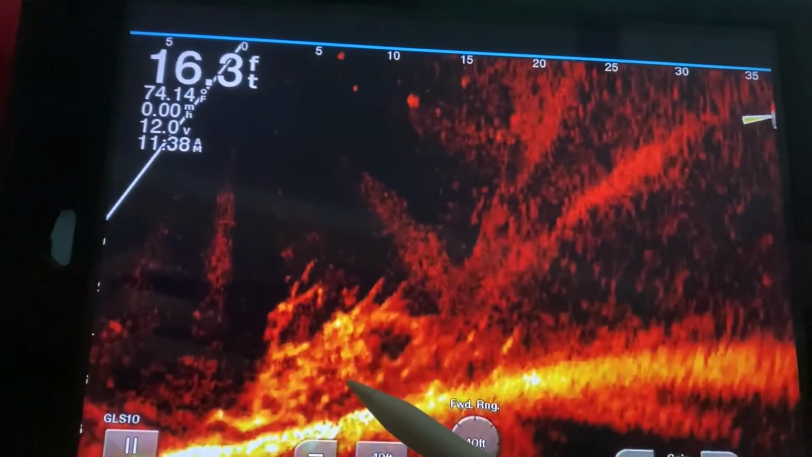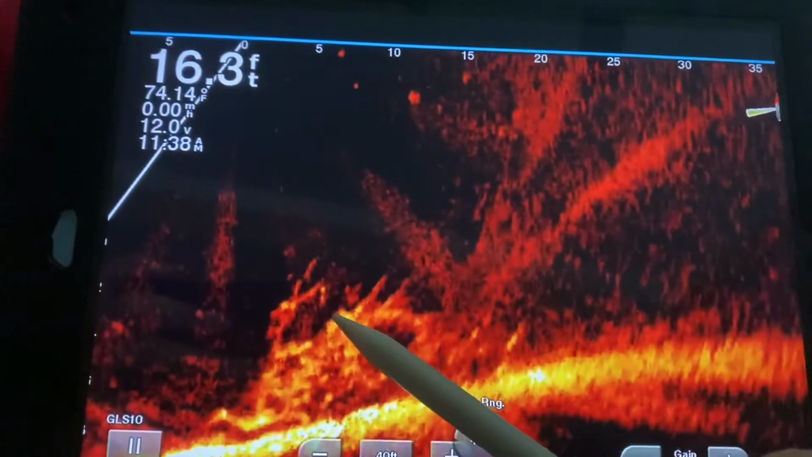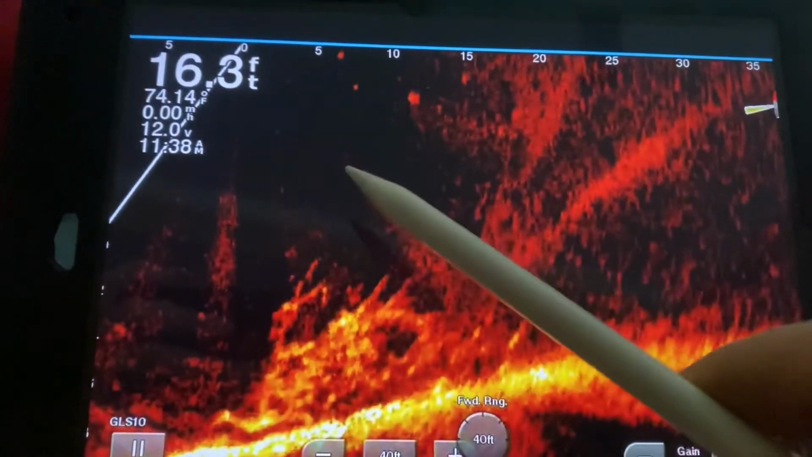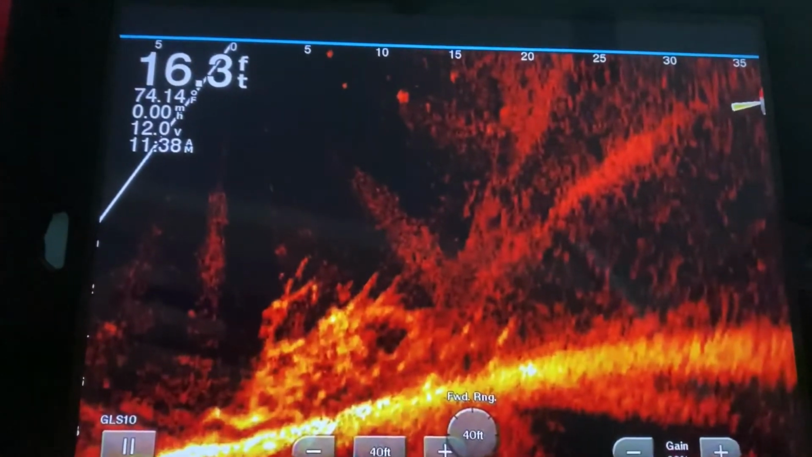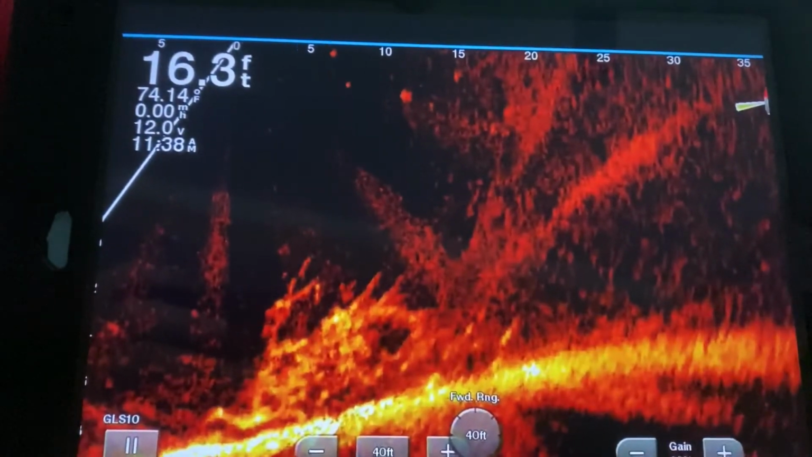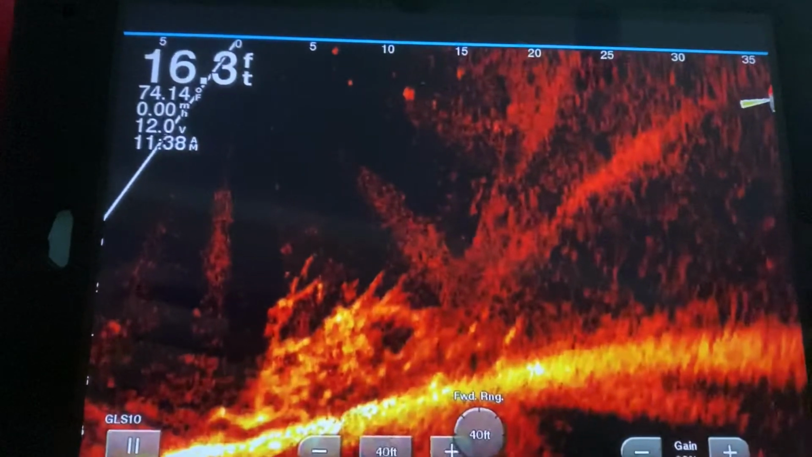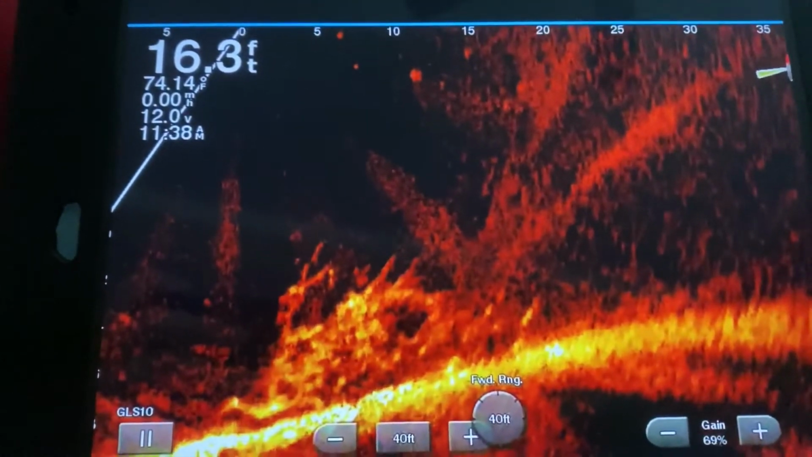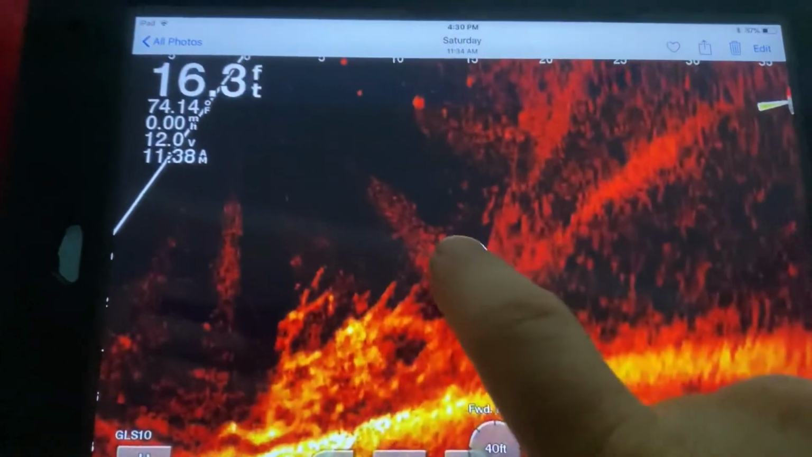Whenever I play this video, you'll see the crappies down in here. You'll see him shoot up and bite my bait right there, and then you'll see him go up in the water. Right now, my transducer is located on my trolling motor shaft, as you can see in one of my previous videos. But I'm going to have it where I can spot lock and then point the transducer through the all aboard transducer pole. So let me see if I can get this going for y'all and you can watch it.